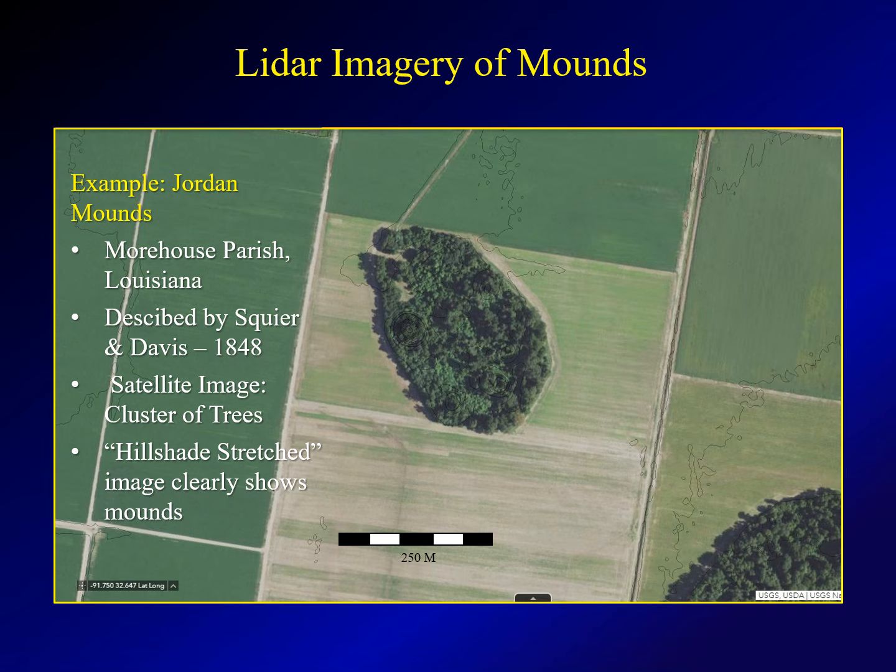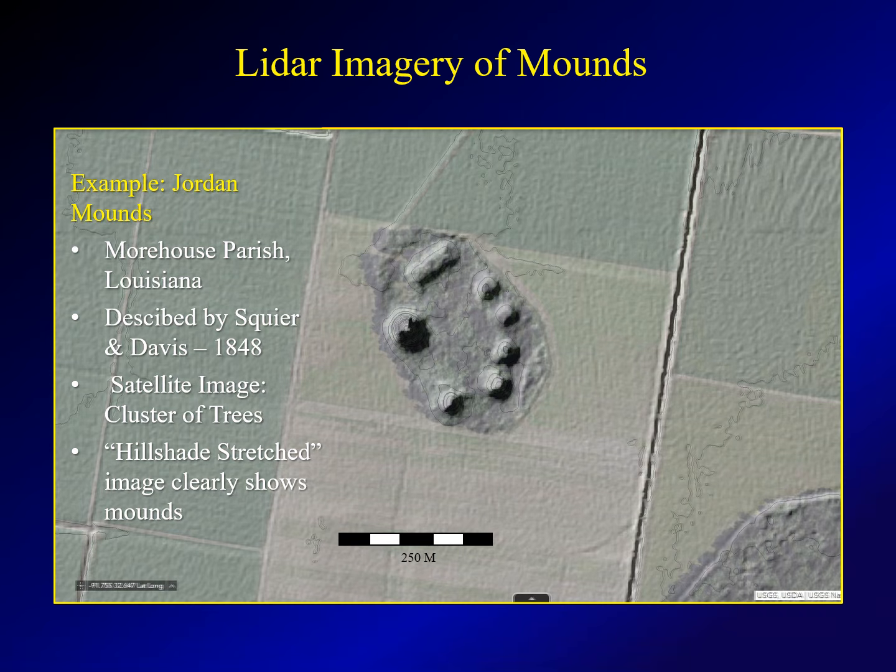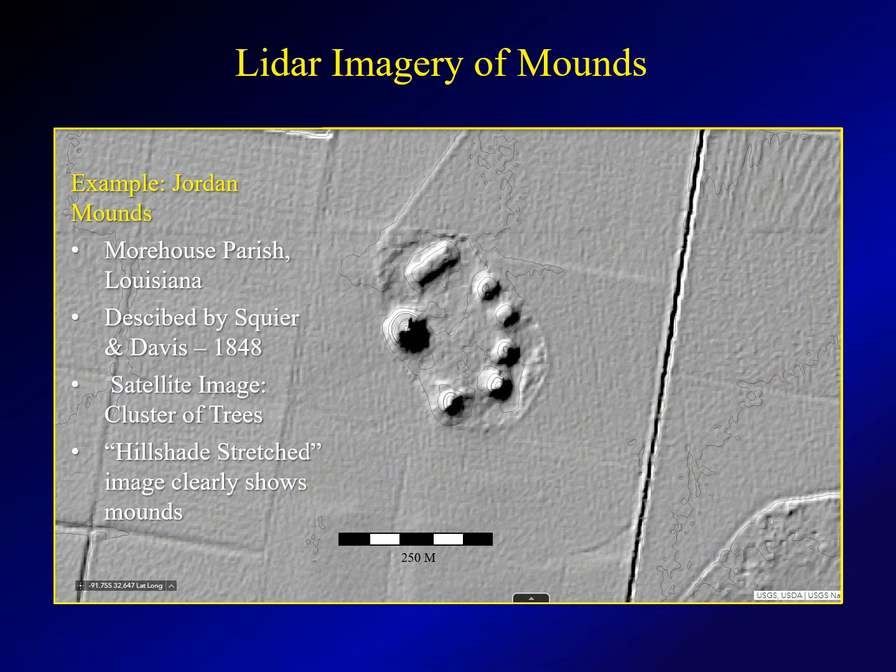If you look at a satellite image today, this is what you would see. The mound cluster is in a cluster of trees surrounded by flat, plowed agricultural land, so you can't make out much. However, if you look at a Lidar layer that's designated hillshade stretched, you can clearly see the 7 mounds in this group. I found this to be very interesting, very revealing.